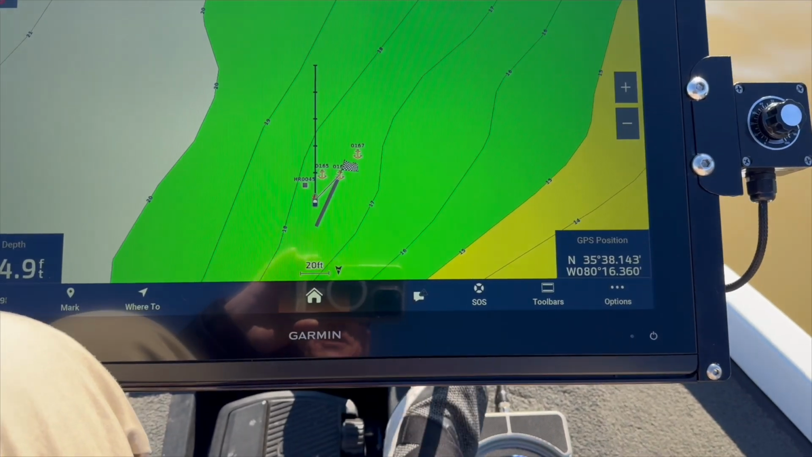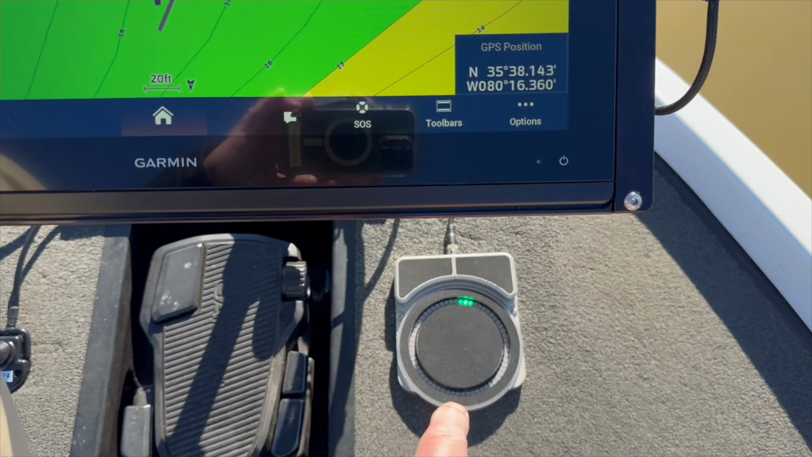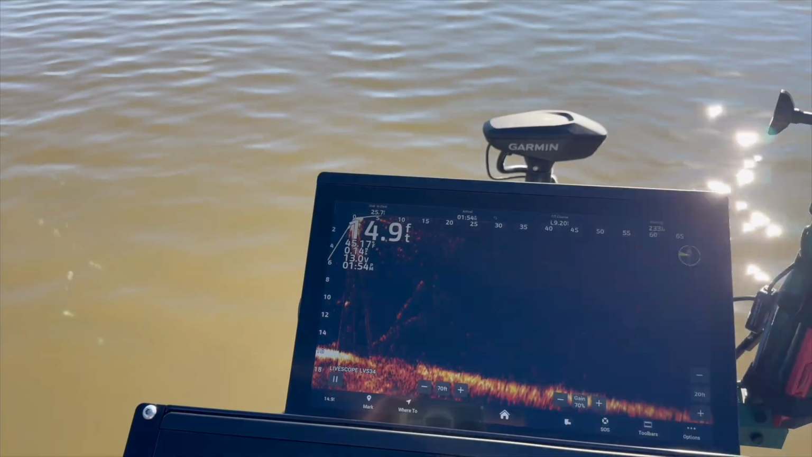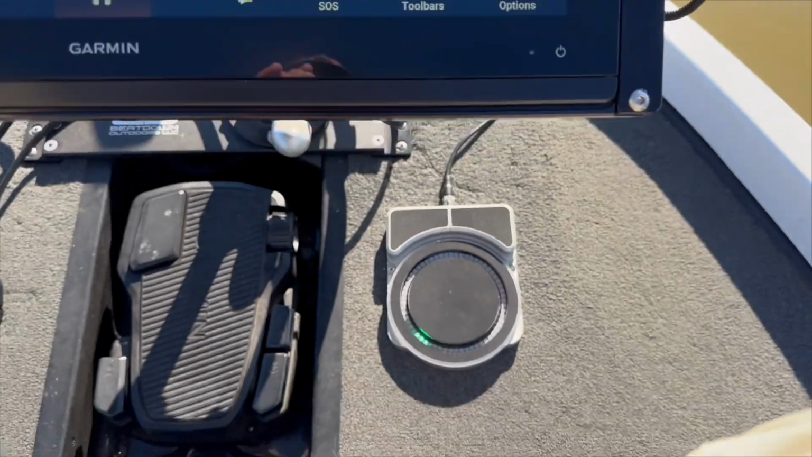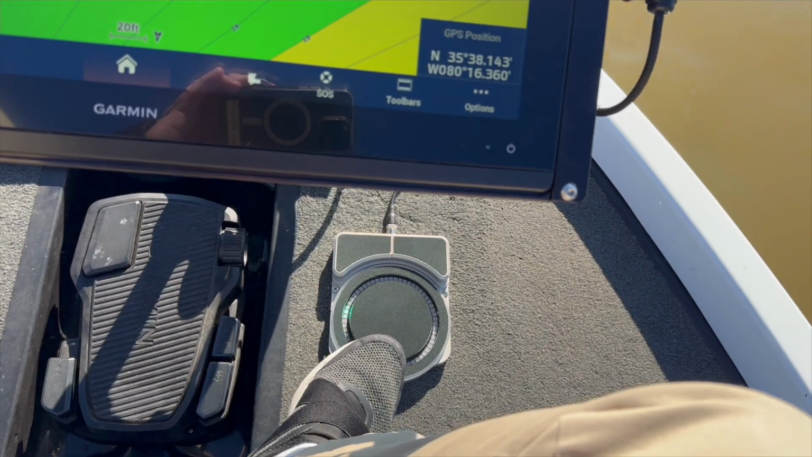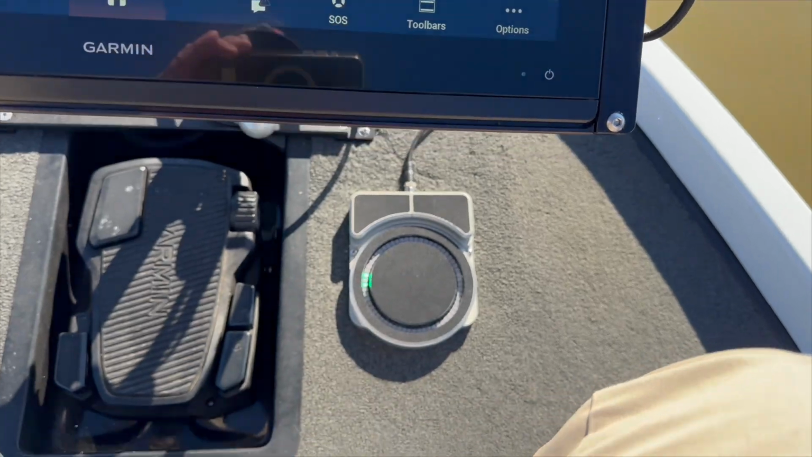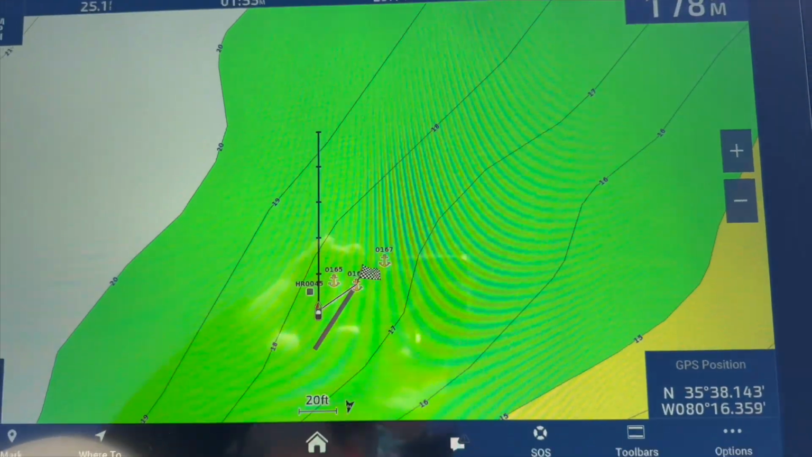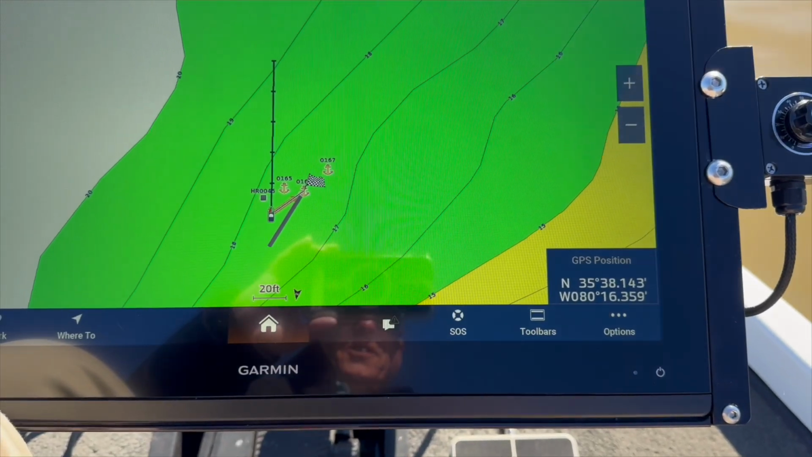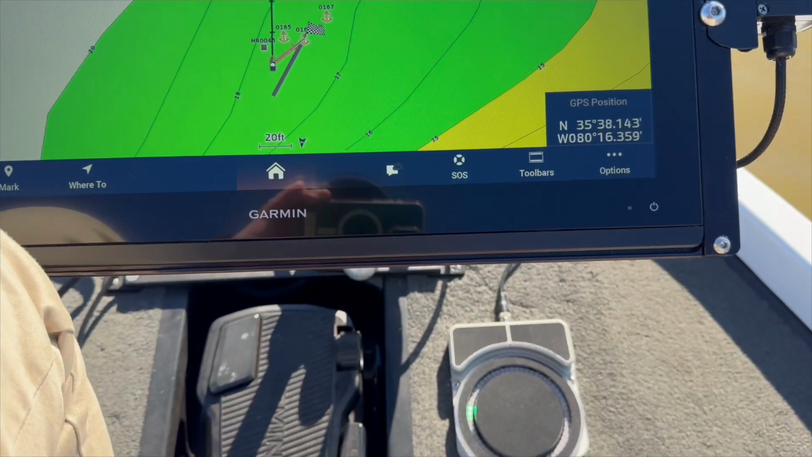If we want to take it out of waypoint mode, just a short left click. Now we're in manual mode. Now I'm going to just move this thing around. Let's just move the transducer. I'm just moving it. We'll just move it over here on our port side at about 9 o'clock. Okay. Now if we go back into waypoint mode, it will go right back to that waypoint that we have it in.